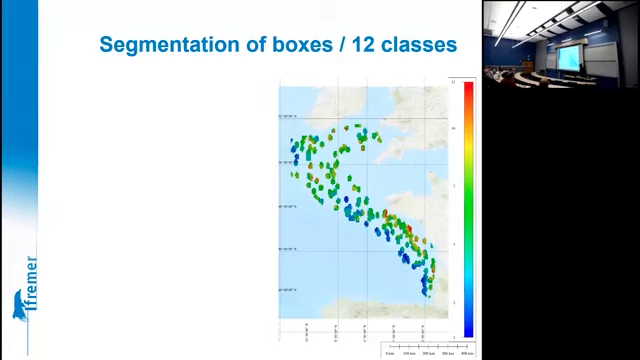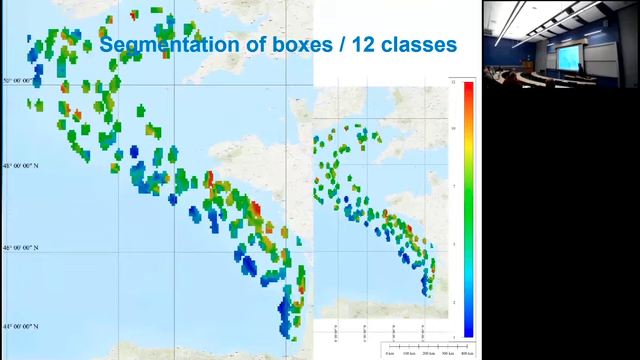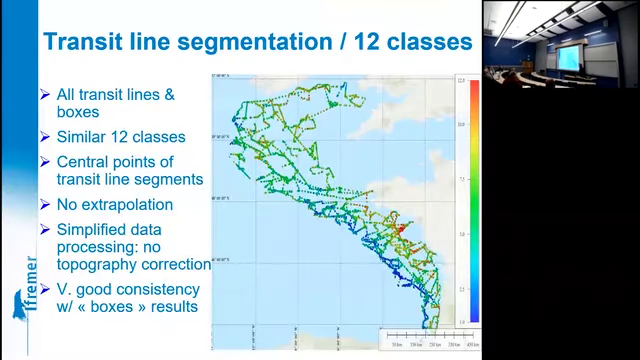Now we affect the observed classified seafloor types to all the boxes, and that's it. With obviously a nice geographical consistency of the seafloor types according to the place. Zoom on it. And the good thing is that during the transit lines between the boxes, the sounder was still on.